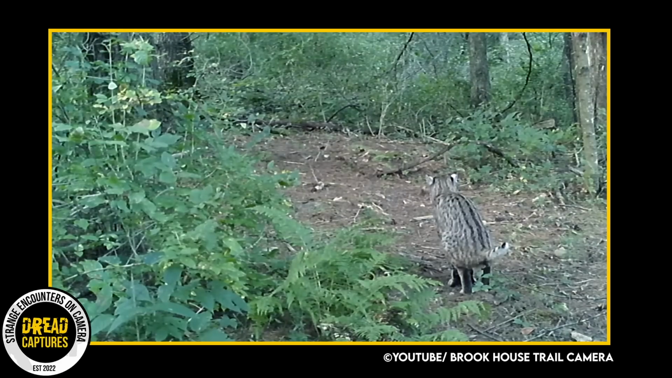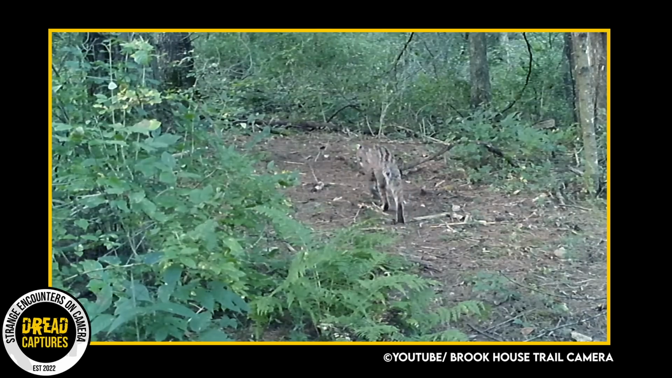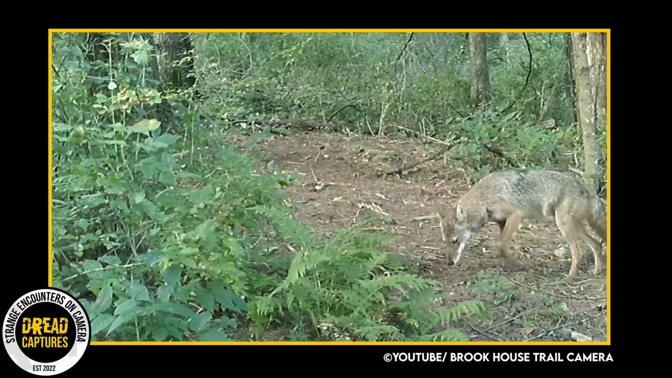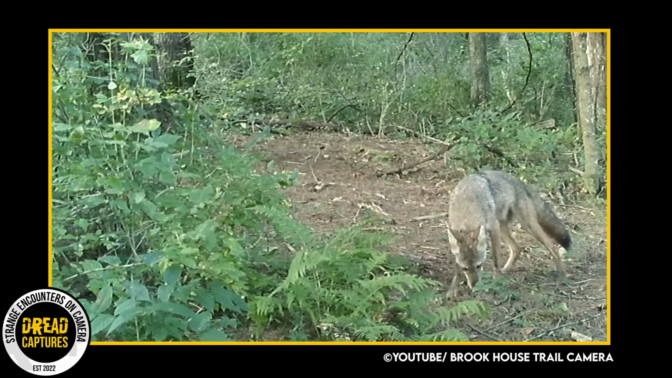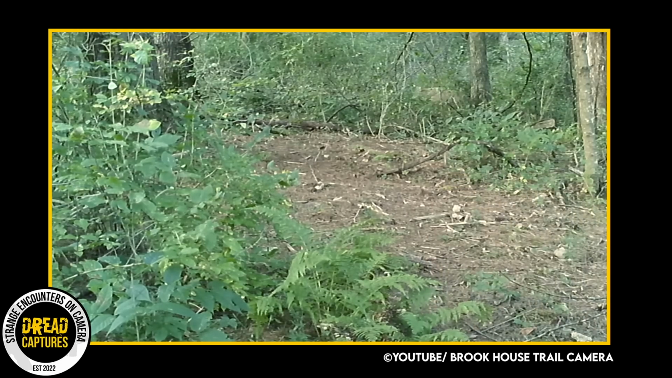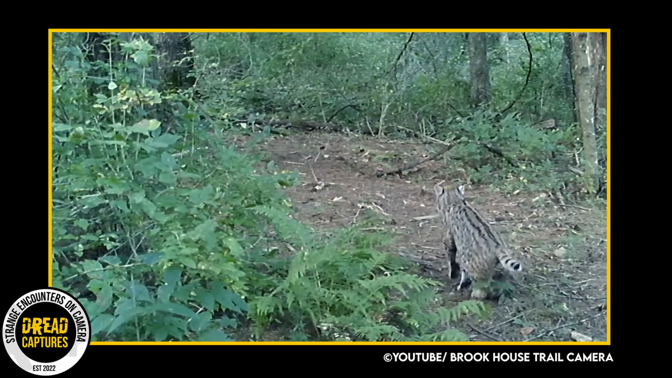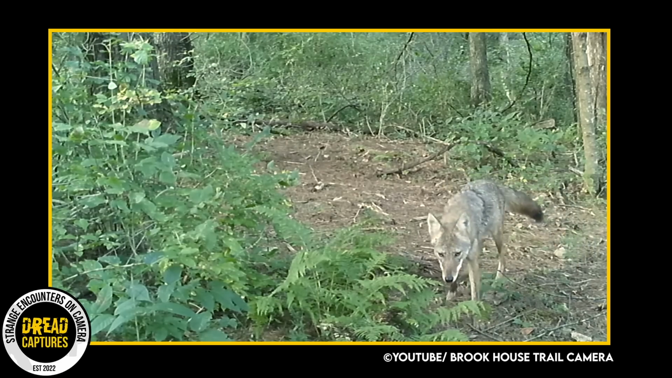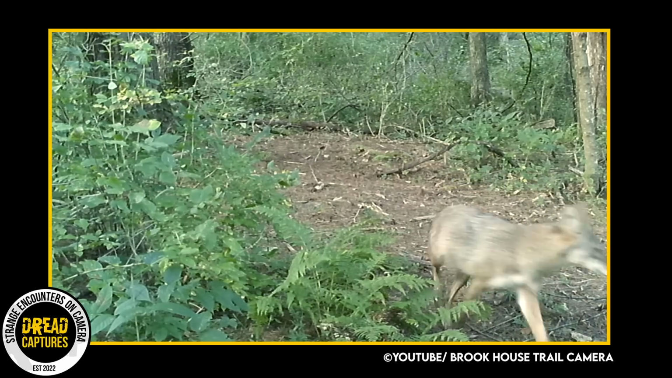A pretty funny video here. A bobcat can be seen marking his territory, then heading off deeper into the woods. A half hour or so later, the scent brings a coyote to the area, and he decides to mark right on top of the bobcat's marking. I guess they're playing a little game of who's the boss. Great capture here, and the owner has a nice little spot here to capture wildlife.